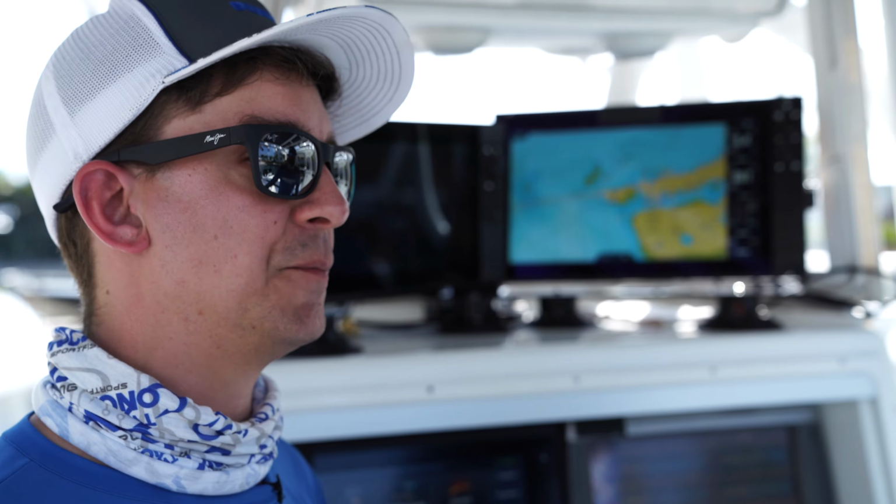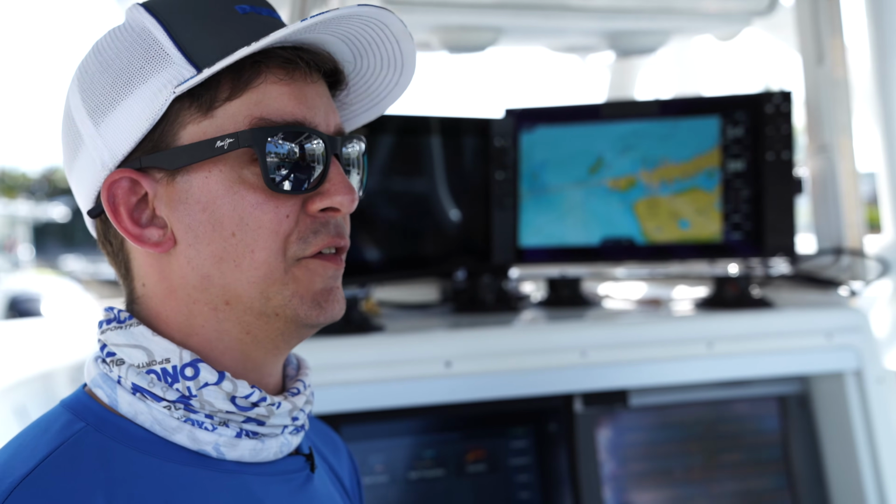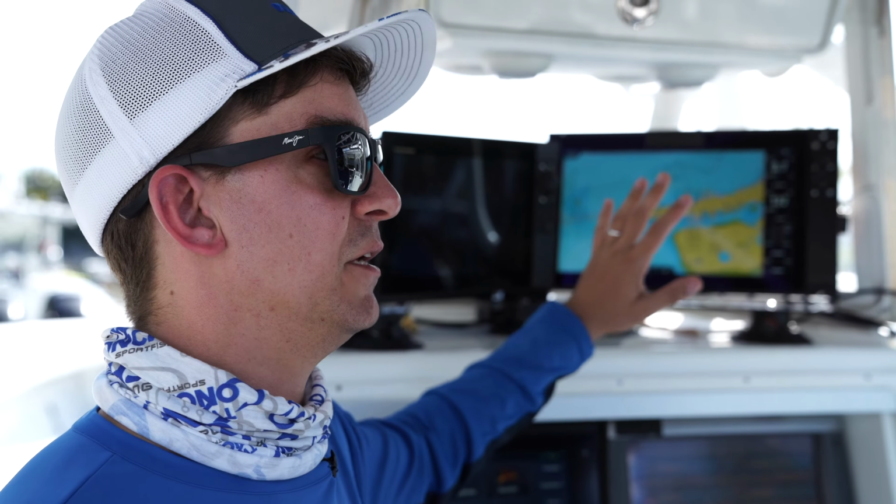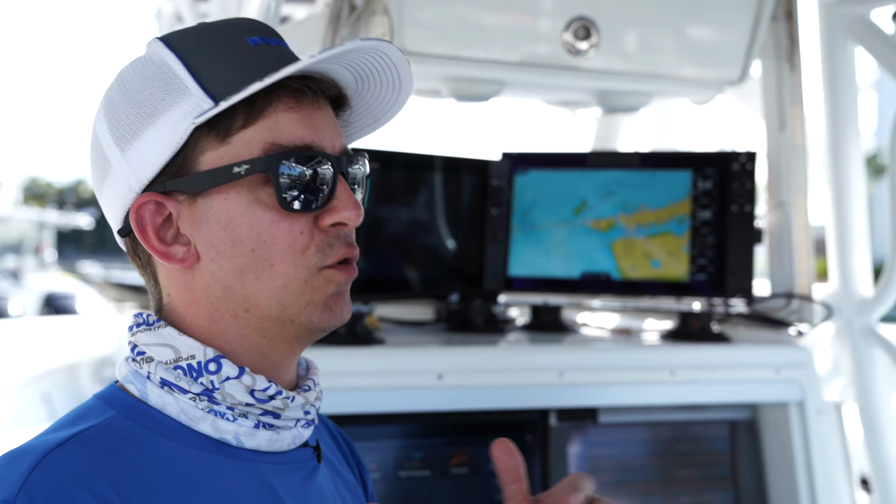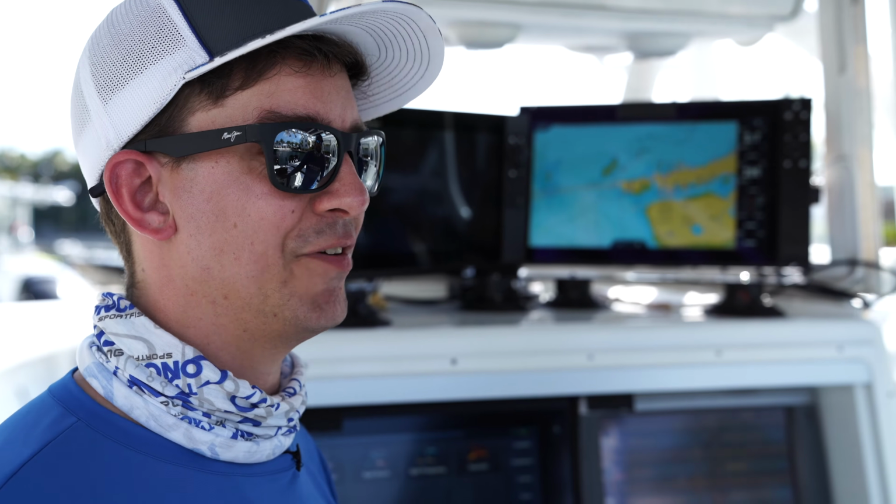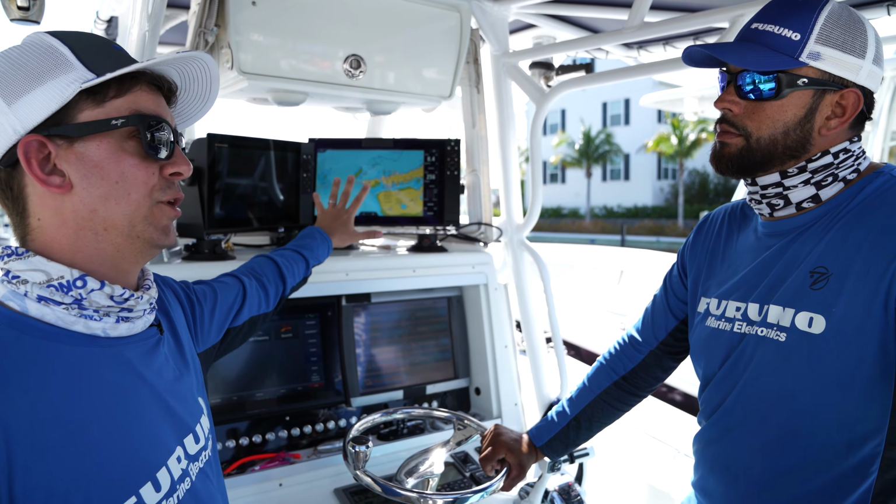It also has the option for the Navionics Platinum and Gold Plus charts, the C-MAP Insight charts, which is a System B exclusive thing that they do, where they can record and you can create your own charts. Those are all accessories that you have to buy on top of. So we're just going to run with what's in the machine preloaded.